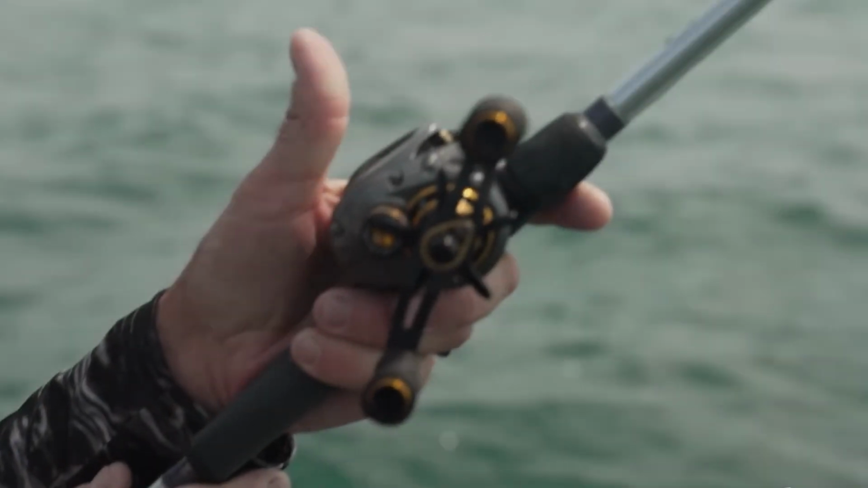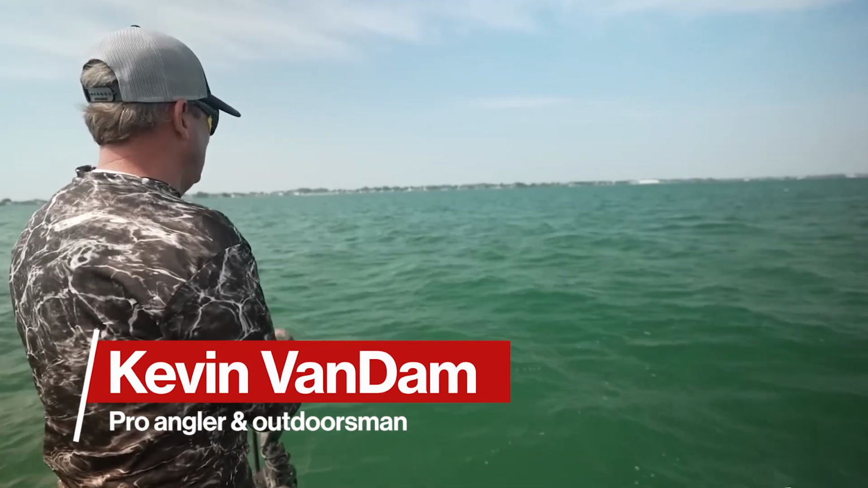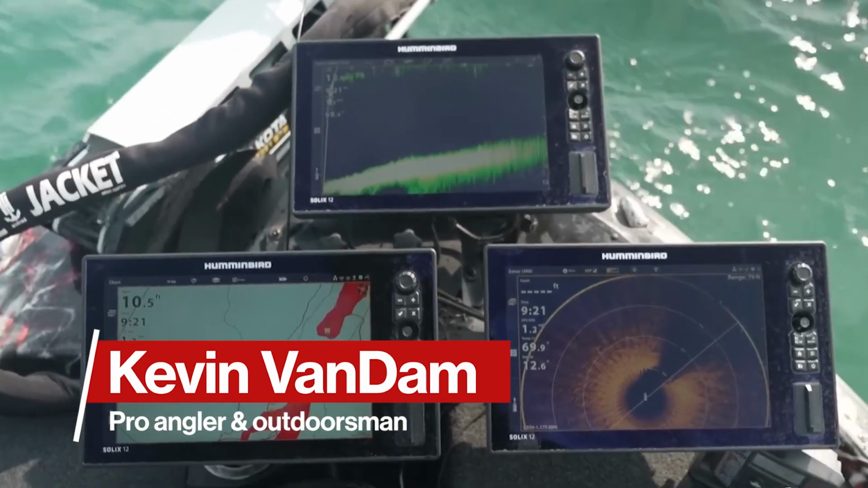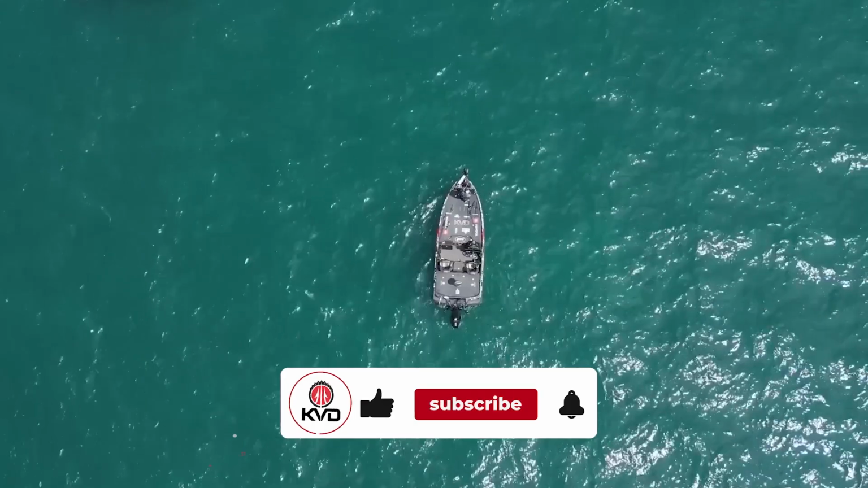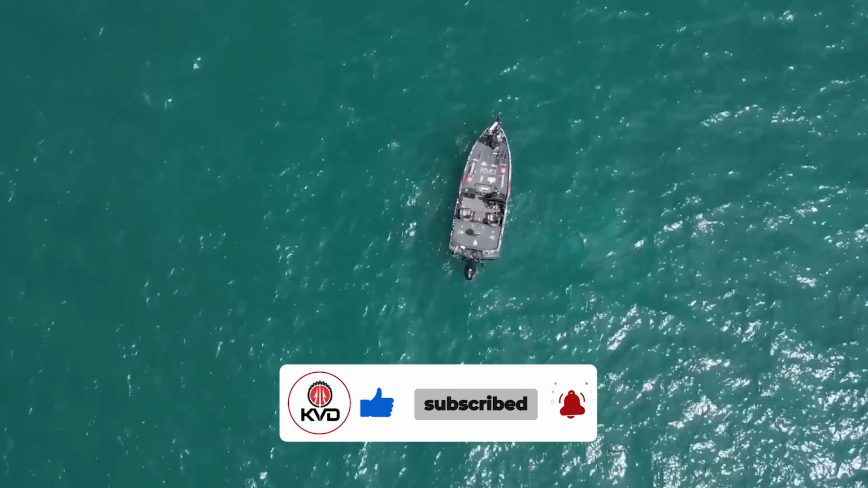I'm basically fishing anywhere from 6-8 foot of water to 12, 13, 14 foot, and I'm looking for isolated grass patches. I'm using the Mega Live and the Mega 360 to see what's around me. I can look out there and see sand and dark, bright and dark. That's what smallmouth love to get around.